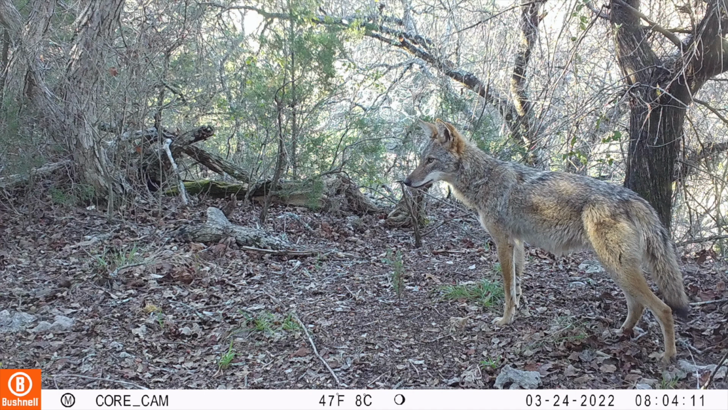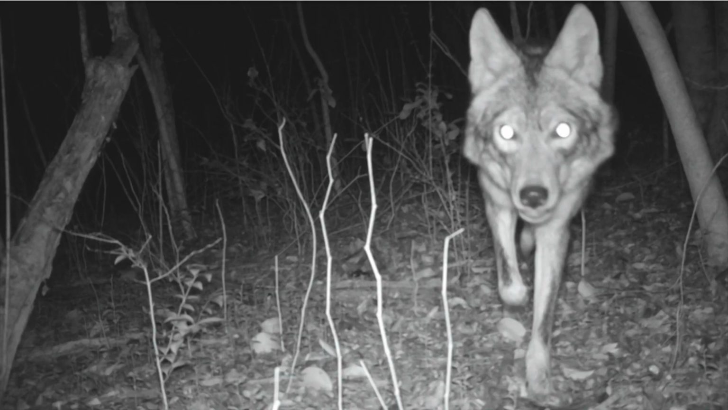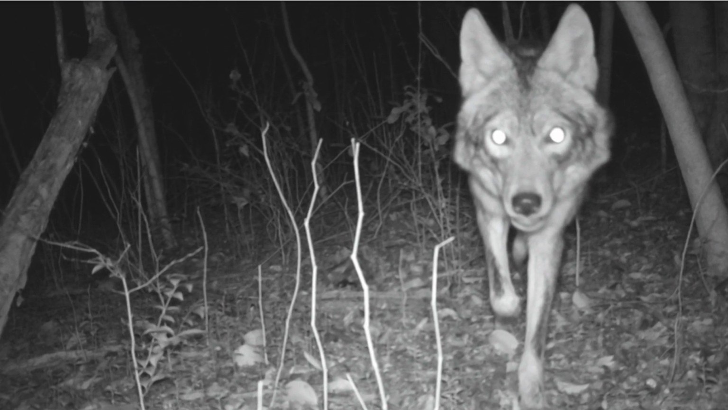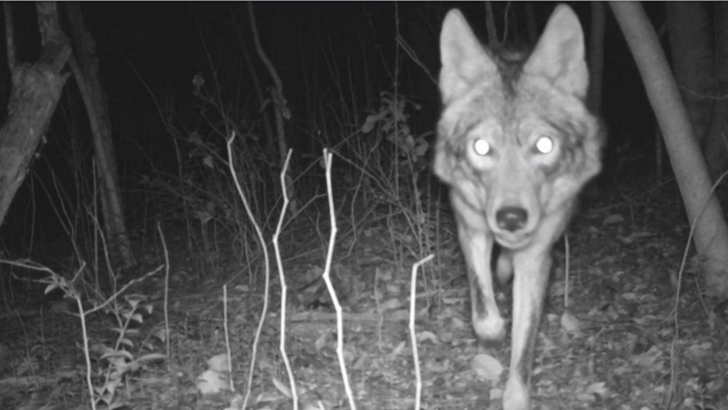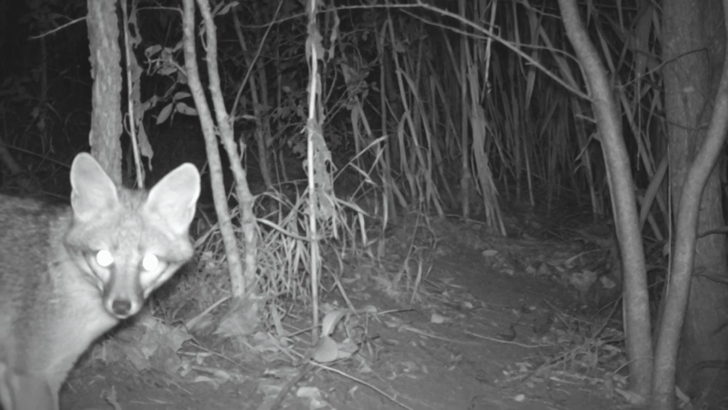Coyotes are the size of a large dog, but lanky in appearance. Gray foxes are about the size of a house cat. In order to differentiate the species in a photograph, I need to pay close attention to distinguishing characteristics such as face shape. Coyotes tend to have a wider snout with a dog-like face, whereas gray foxes' snouts tend to be slimmer and more cat-like in appearance.